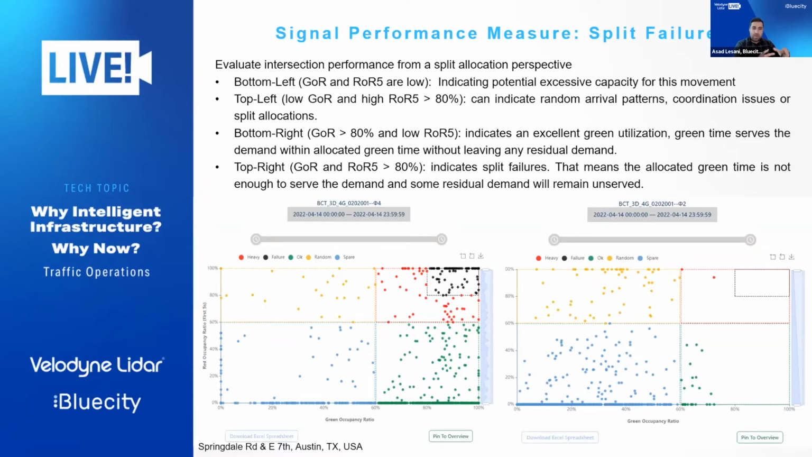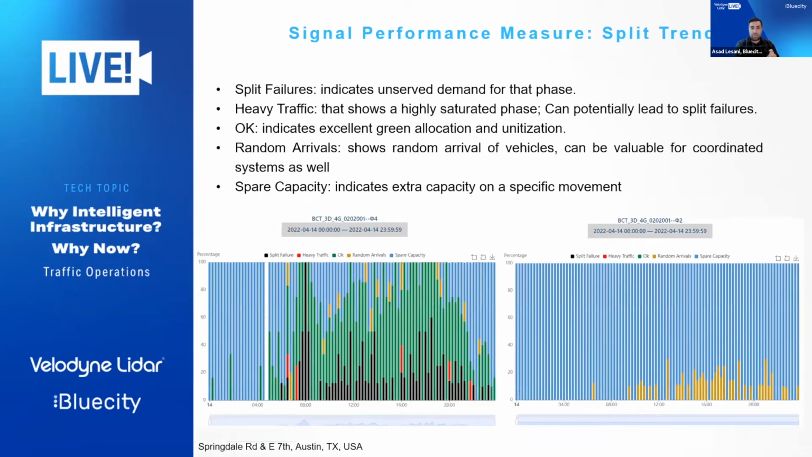But now that you have this scatter plot, you want to find a way to see the distribution of those split failures over time, to see when they are happening. That's another parameter that we measure, called the split trend, which decodes the split failures into 24-hour charts to see trends over different times of day. You can interpret it as split failures indicating unserved demand for that phase.